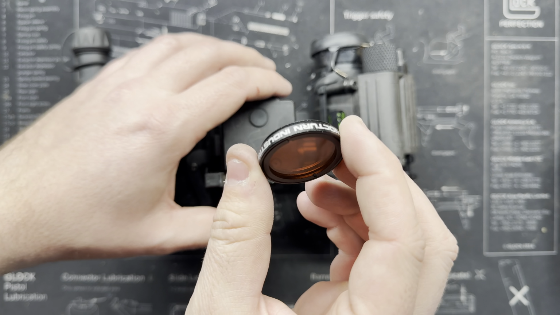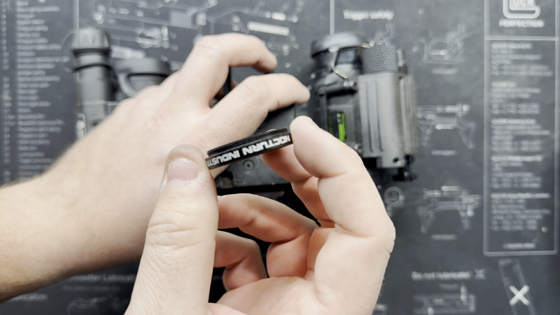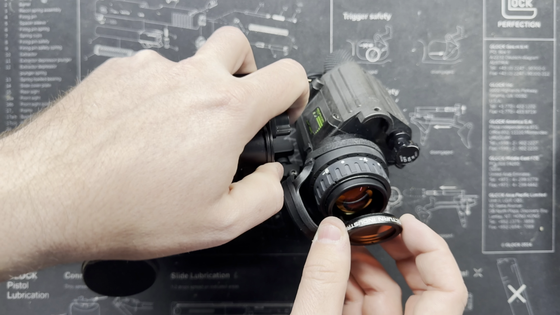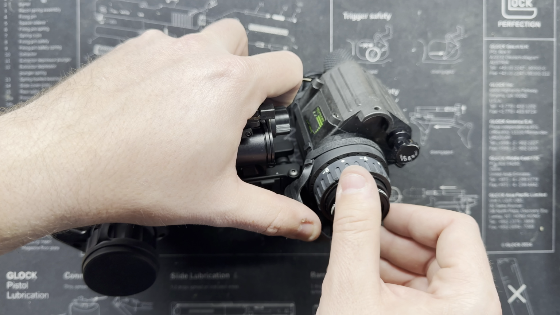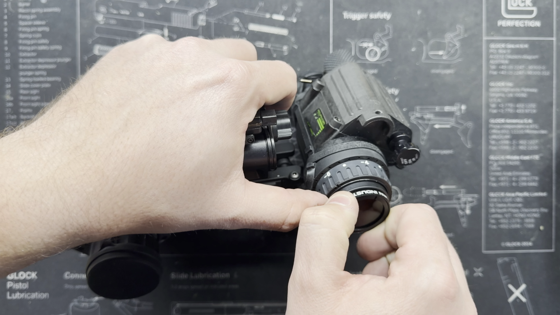And looking at the little device here, again, it's like $10, so nothing too bad. It just screws directly into the rear eyepiece of your PVS, and you're good to go.